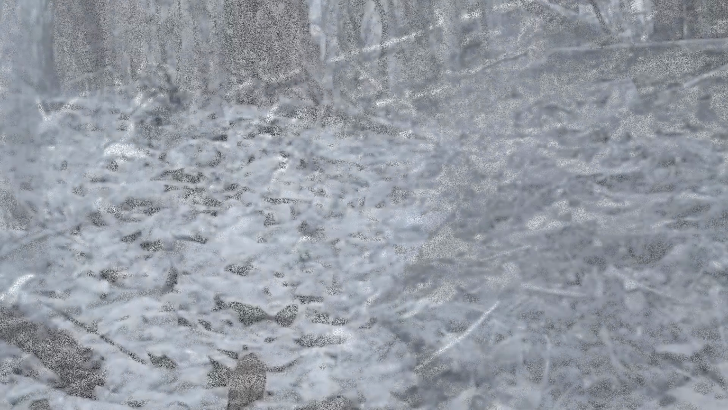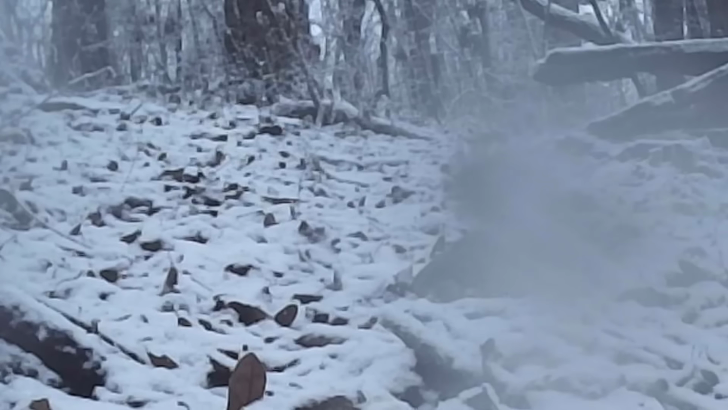And here's a funny one of a squirrel getting a nut froze to the leaves. Well, there you go. There's the snow on the ridge. Maybe we'll get another one, maybe we won't.